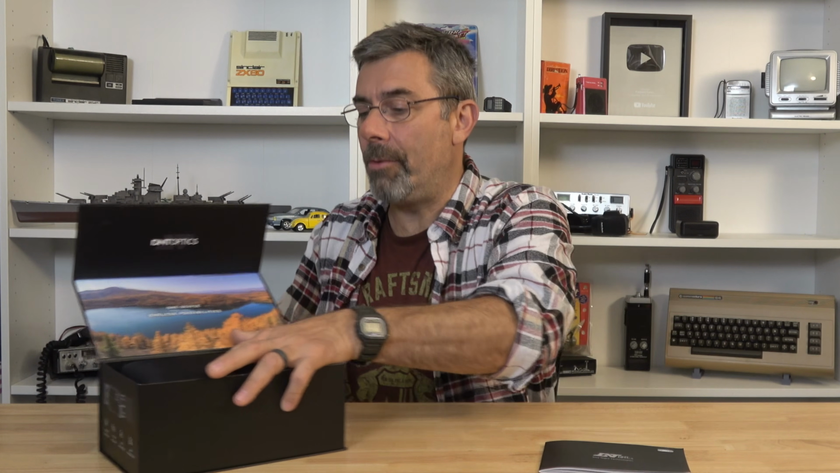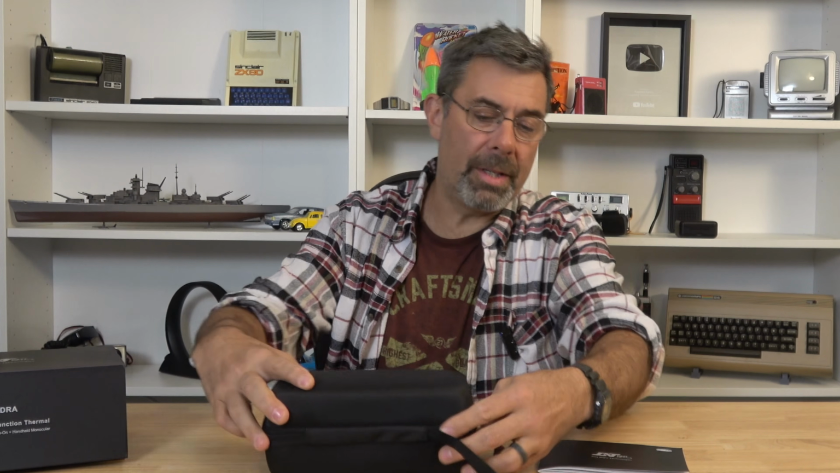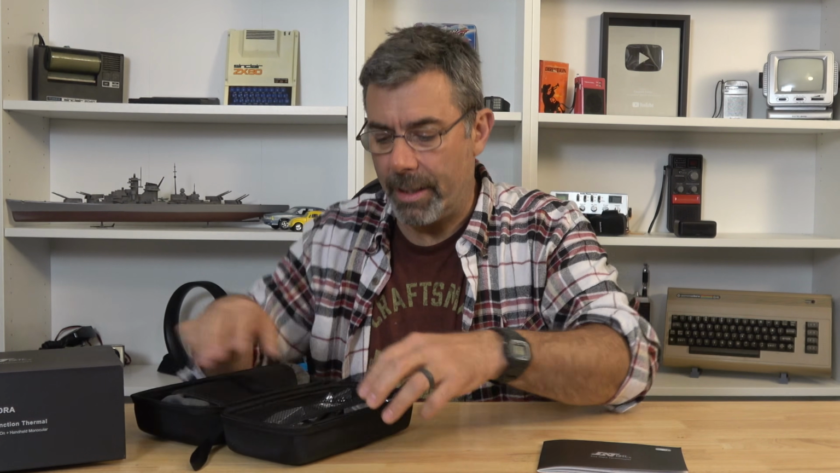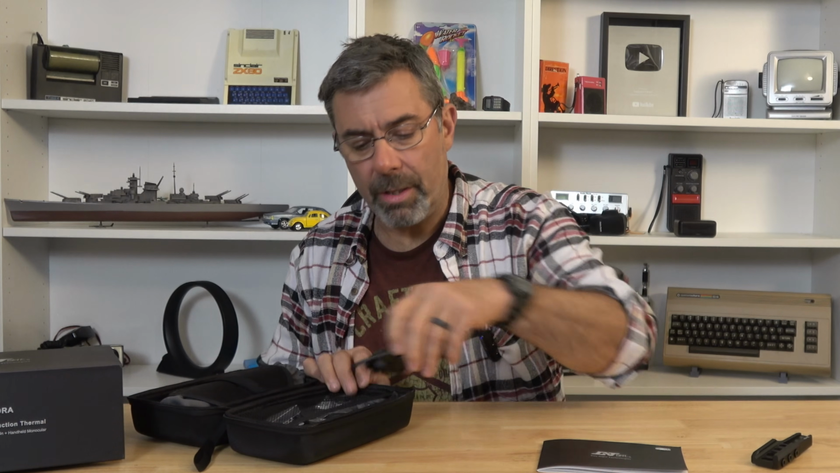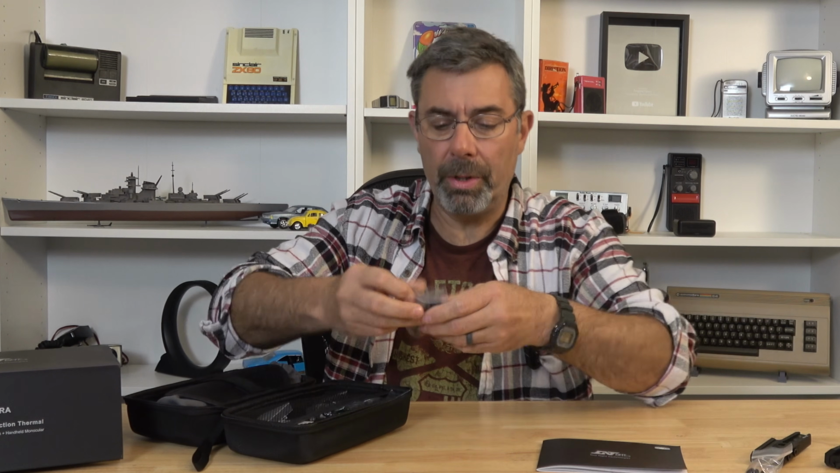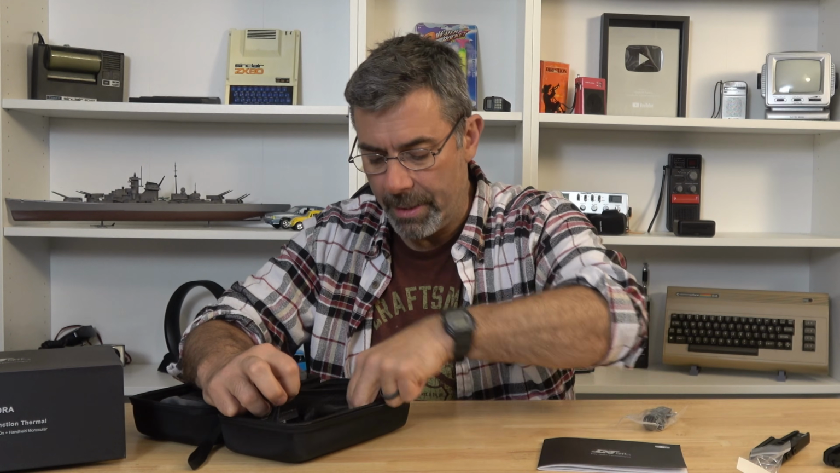I'll show you what it comes with. First of all, a nice color manual. And it comes with a nice protective, semi-hard case. And let me open it up. I guess I'll take the accessories out first. It does have some mounts to put onto your tripod, as well as some mounting hardware like screws, a couple of tools, and a nice little cleaning thing for the lens.